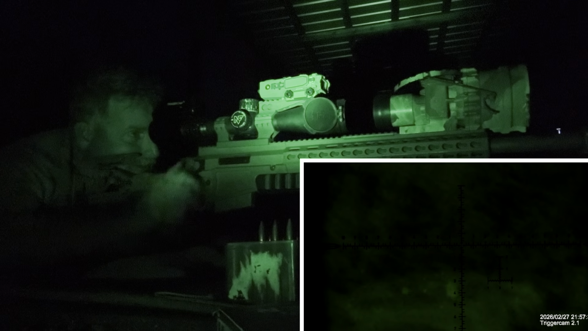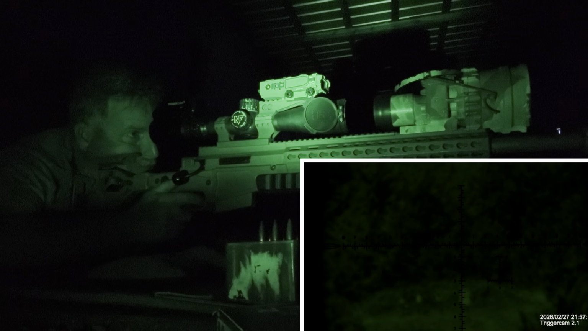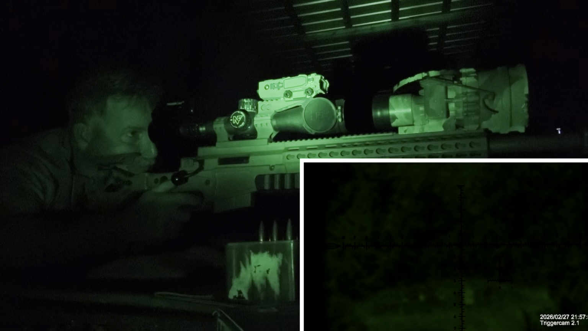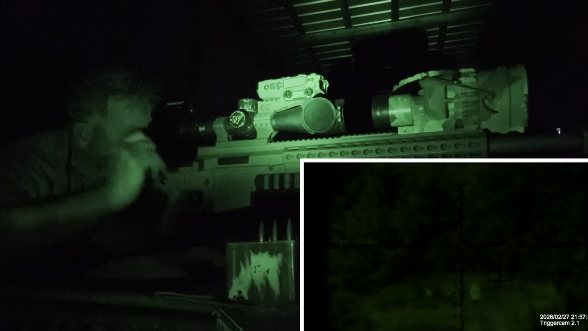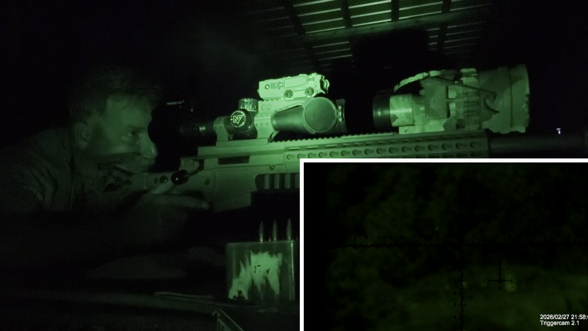Again, looked high. So we're gonna go 4.2. Same hold. 4.5 would have been right there. Yep, so we're gonna go 4.2. And again, solid hit. All right, I'm gonna go to the small IPSC.